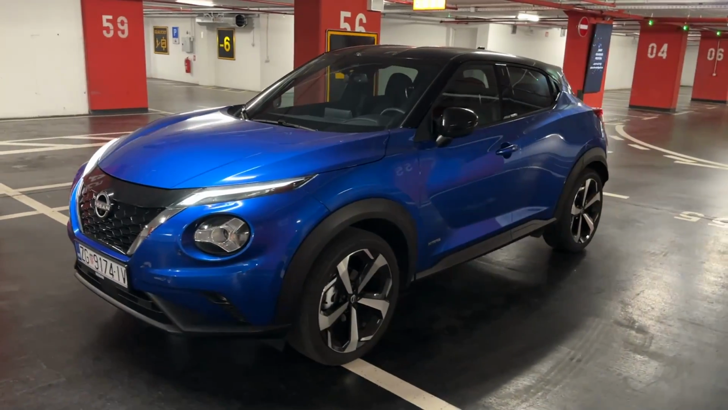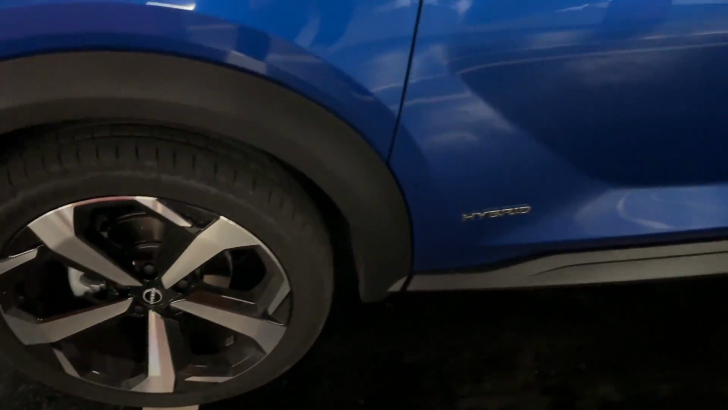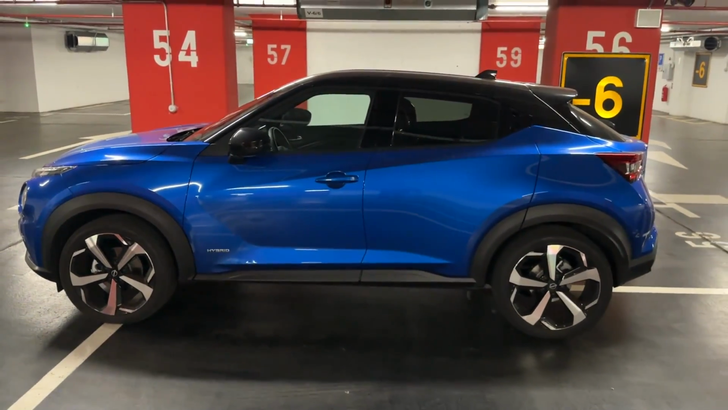Let us now move on to the side. So there we go. You see the massive wheels of the model in our video, 19-inch diamond cut finish, hybrid lettering on the side, dual tone and hidden rear door handle, of course.